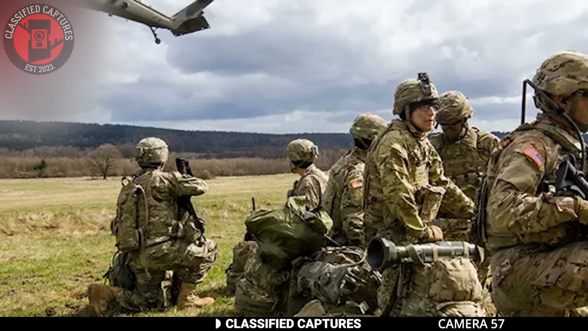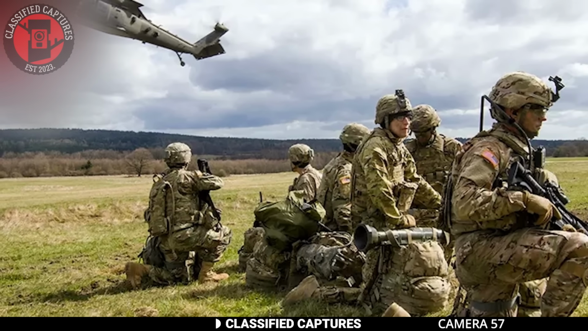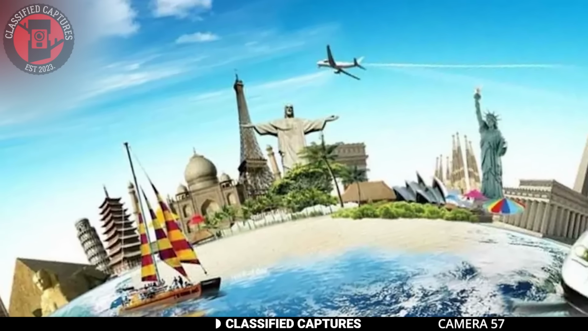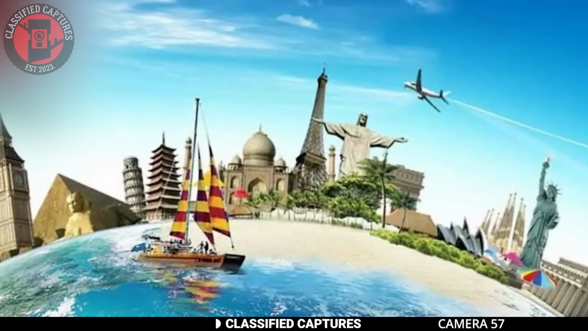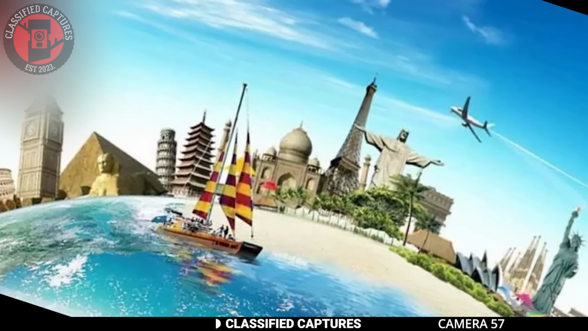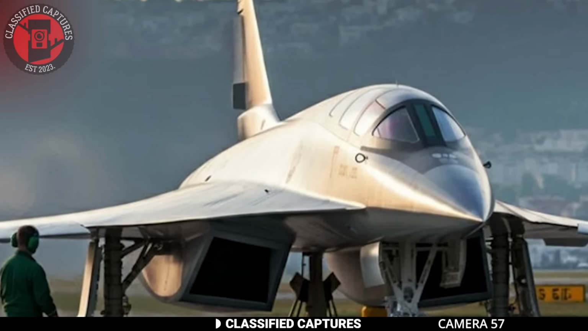Of course, it's likely to start with military applications, but there's hope we'll get a taste of it ourselves. Imagine the possibilities for industries, economies, and cultural exchange when global travel takes just a fraction of today's time. Here's hoping this leap in technology becomes available to us all sooner rather than later. What do you think? Will we see hypersonic passenger travel in our lifetime?